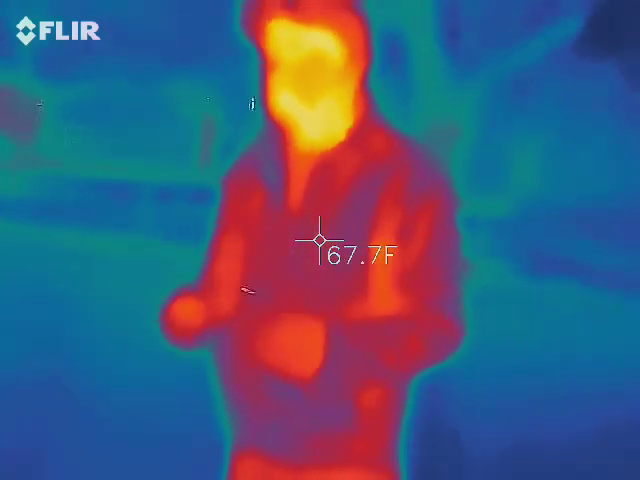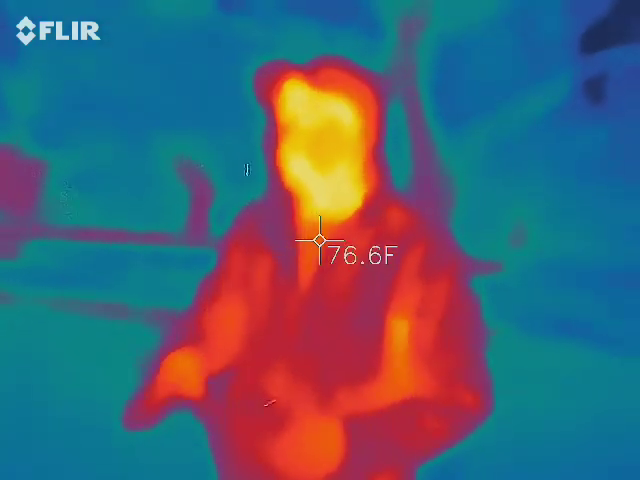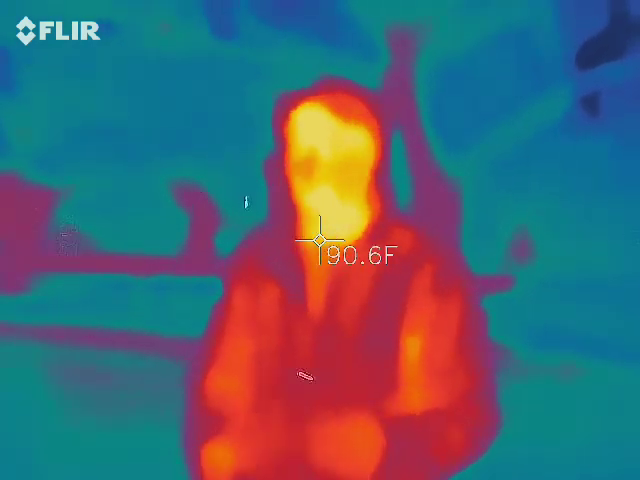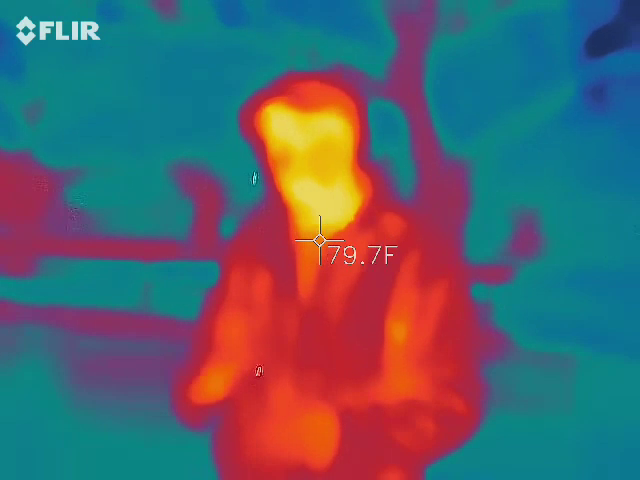TV shows love to play with that and kind of throw some cell phones or anything around it to make it go off outside of camera. So it's a trick, okay? They're playing off your fears. What we want this thing to actually do is go erratic. We want it to light up like a Christmas tree. I want no rhythm whatsoever.